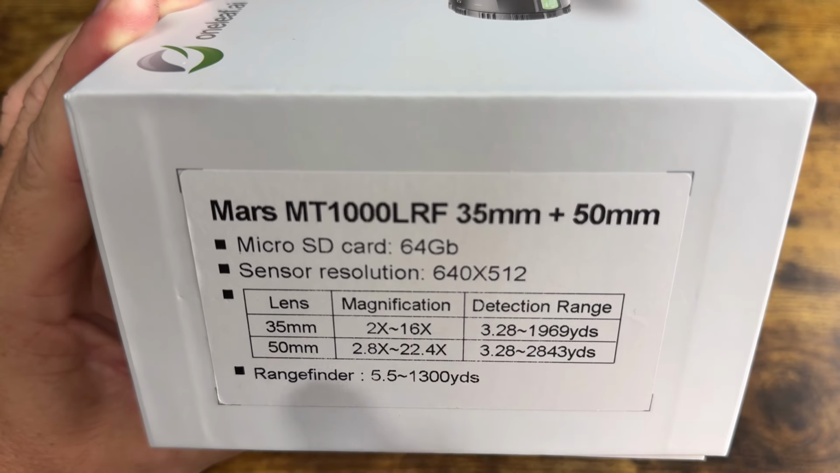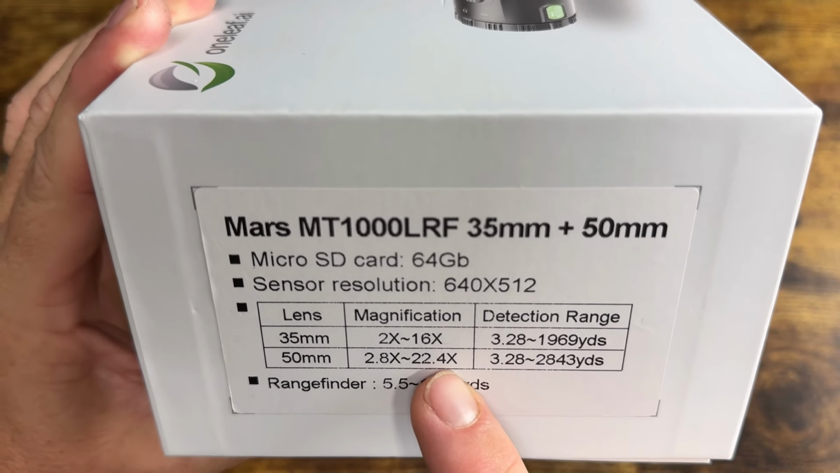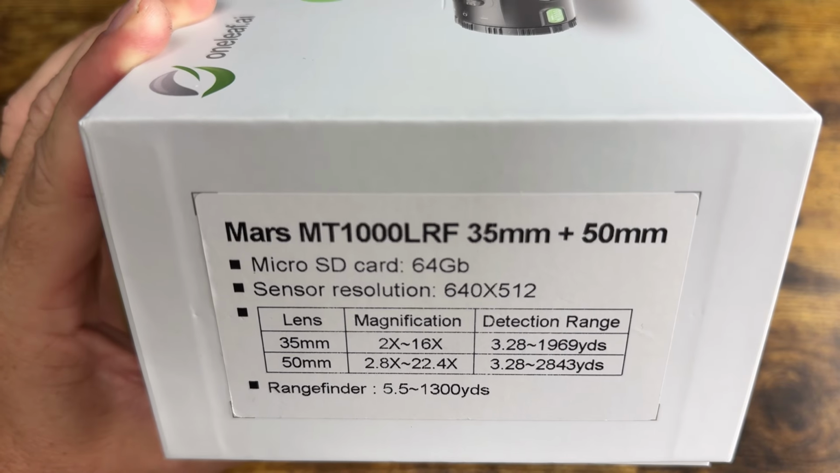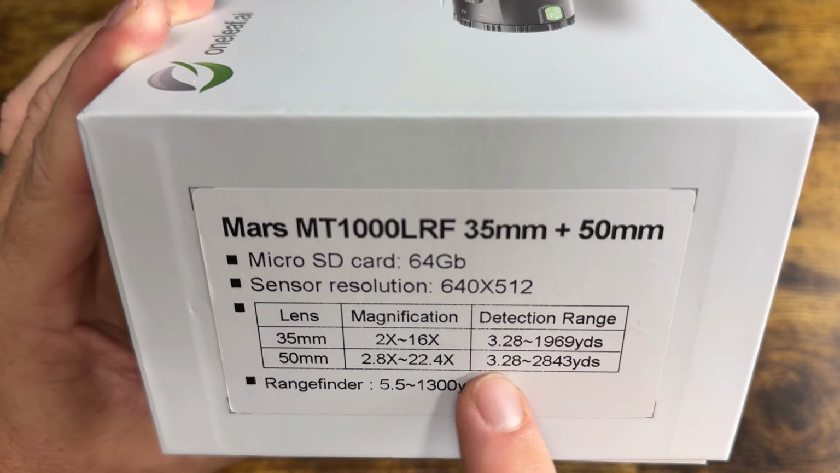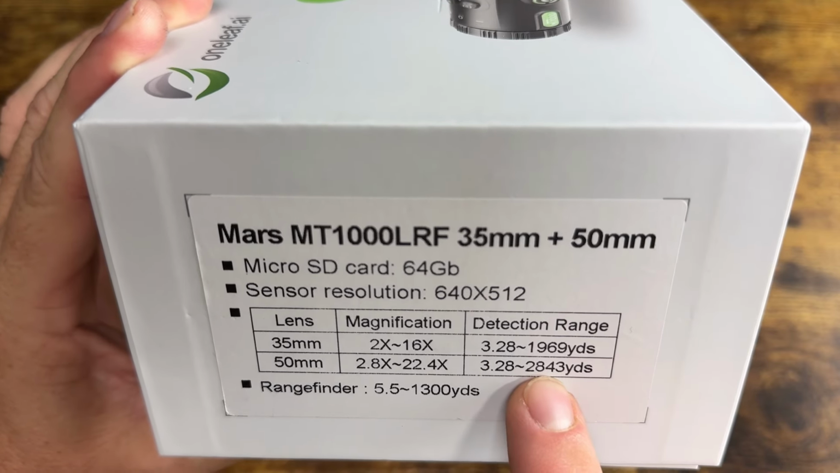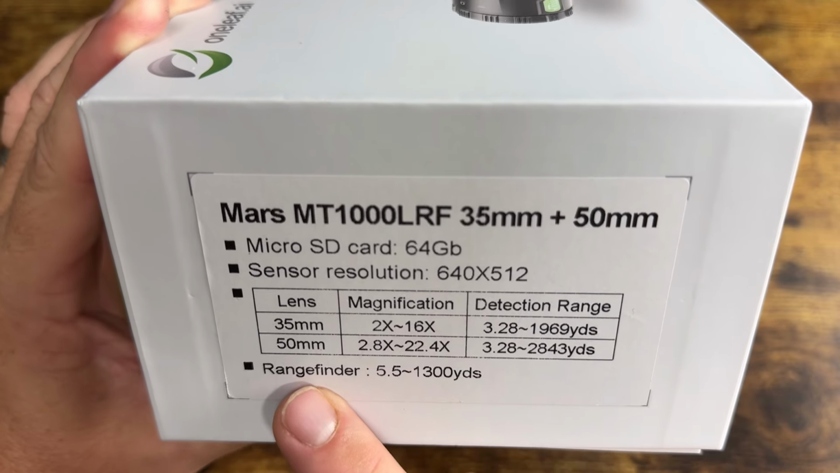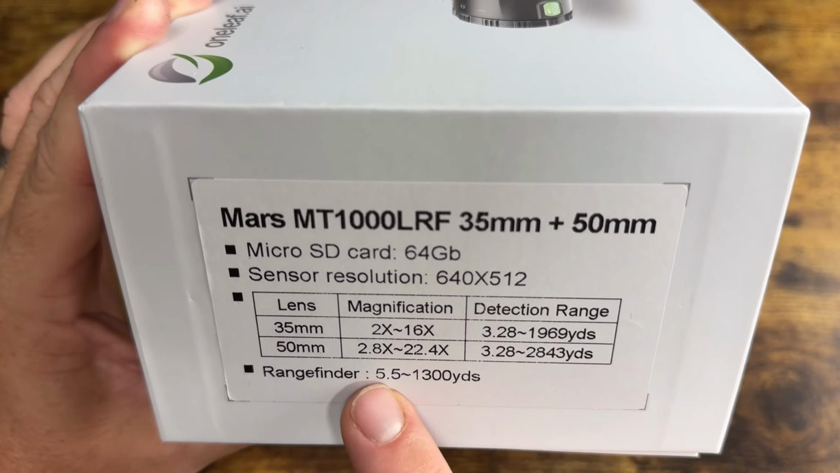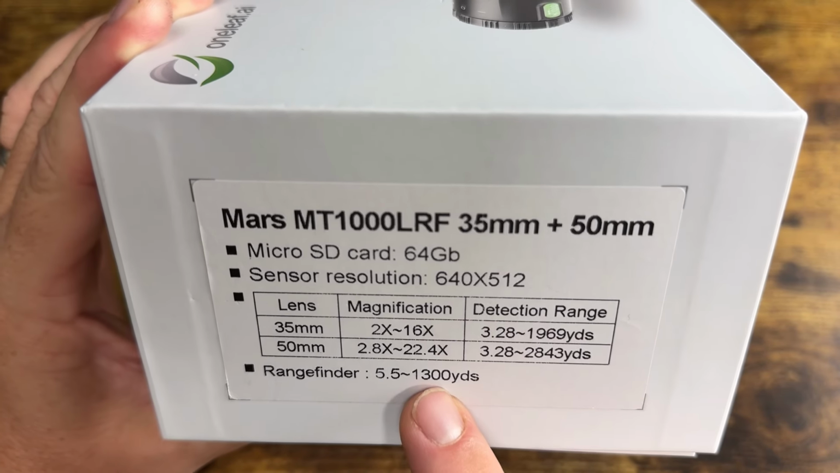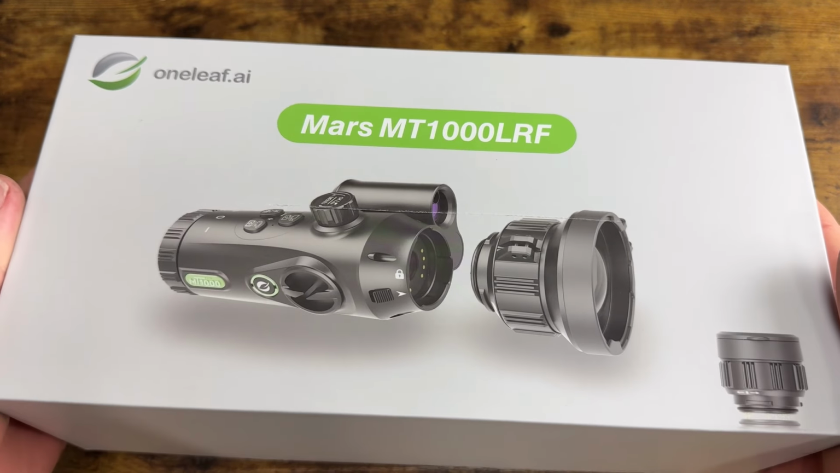So the 50 millimeter lens gives you 2.8 power to 22.4 power magnification. Now, this is digital magnification. And detection range is 3.28 to 2,843 yards. It also has a rangefinder on it that will range from 5.5 to 1,300 yards. So that's very cool. So let's take a look at what you get in the box.